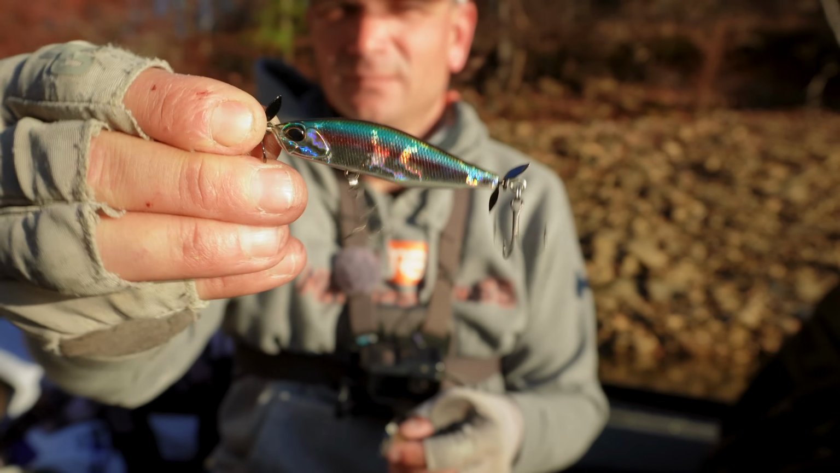When I get a warm, sunny, clear day like this, that's when this thing comes out, because it's perfect for these fish that are, for lack of a better word, schooling underwater, but they won't eat like a spook. You know, they're not going to rise all the way and breach the surface.